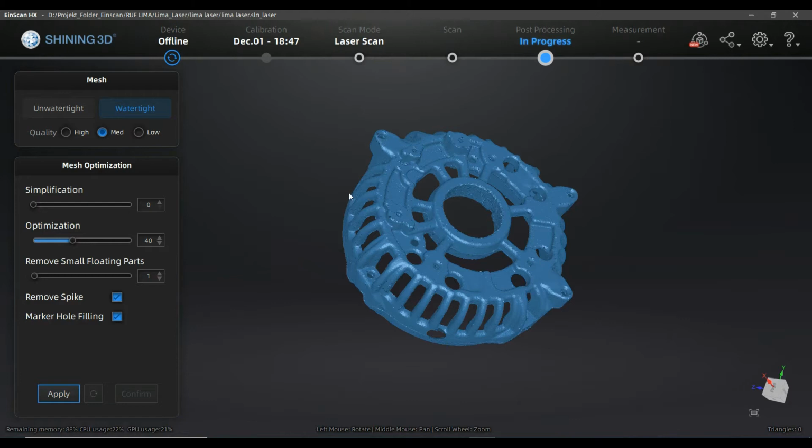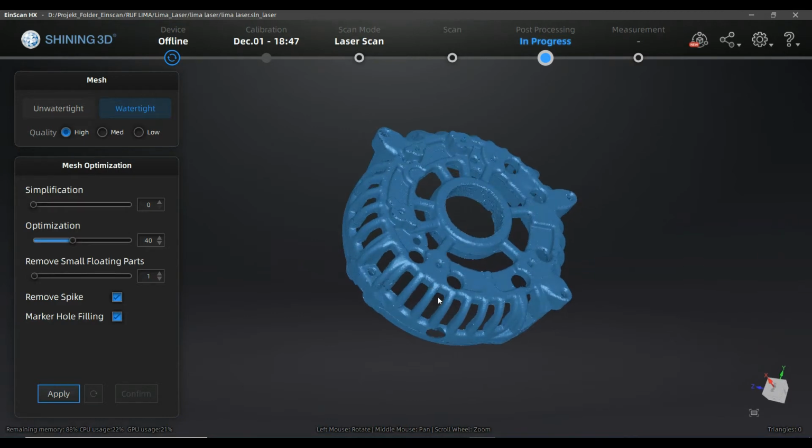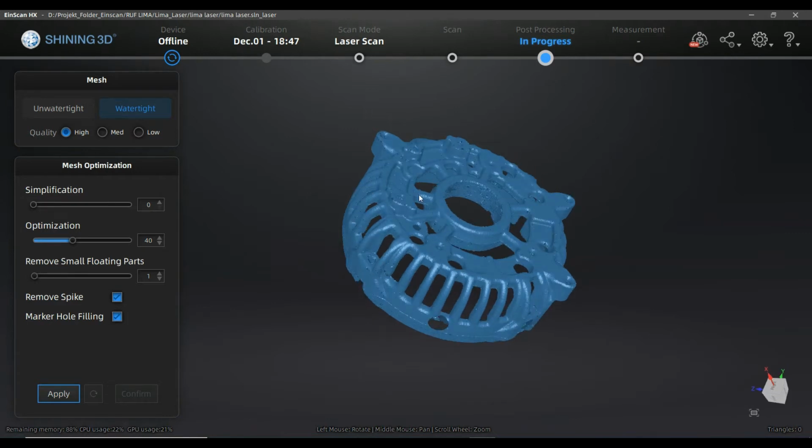So coming back to the real topic of this video, merging different views to a watertight model. In this case you can choose different qualities of details. I'm going for high quality because in this cast part I want to see the surface and not lose so much information in the first step.